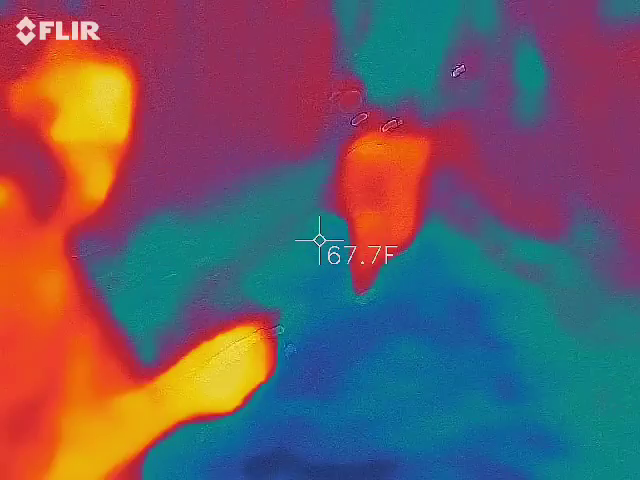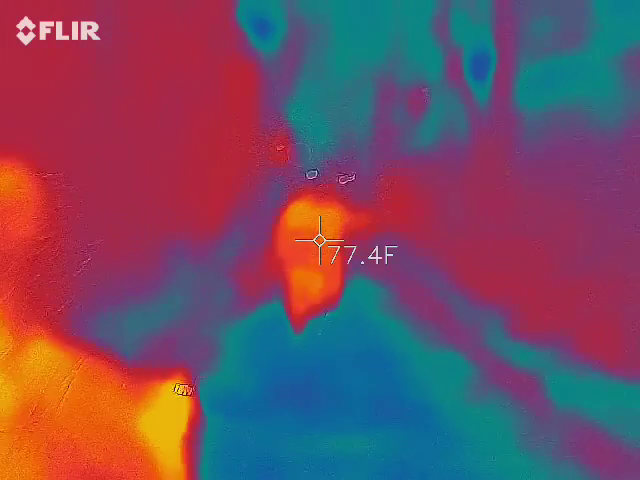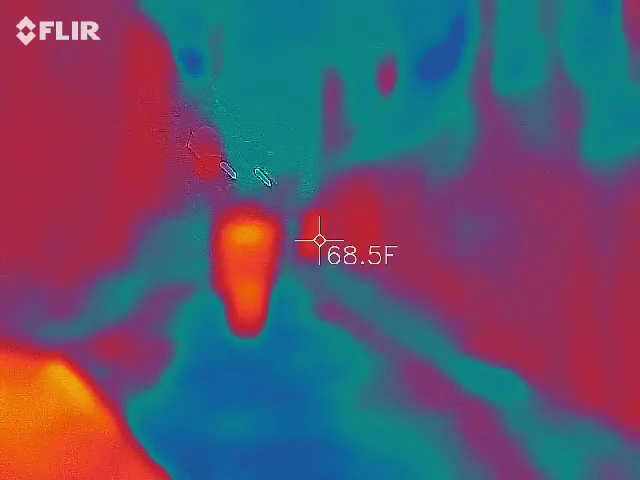Let that AC unit don't fall out of that thing. Jeez, Lord. One above your head.